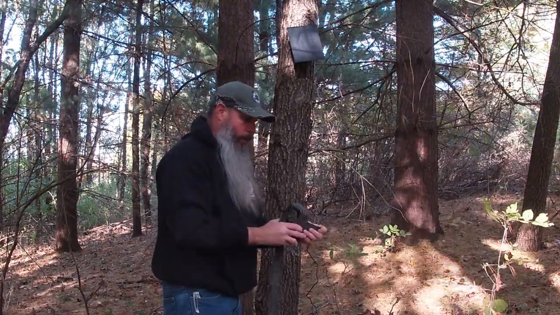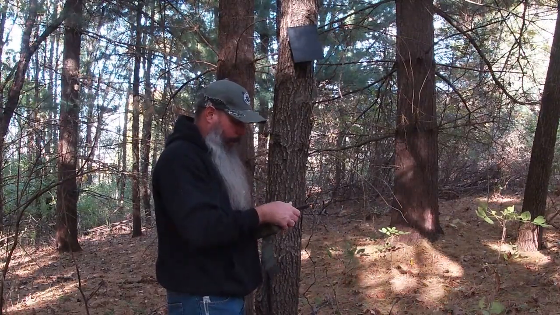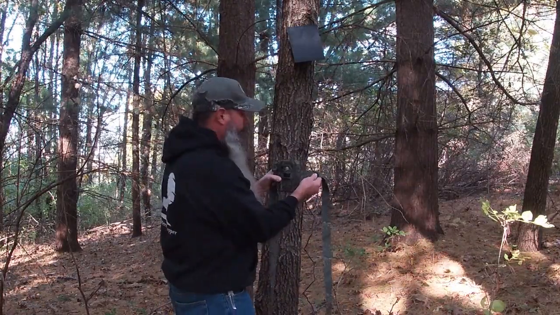No batteries. I did in part 1. This has got an internal battery, so I don't ever need to come down here. It's got an SD card in it, but it'll send all the pictures right to the app.